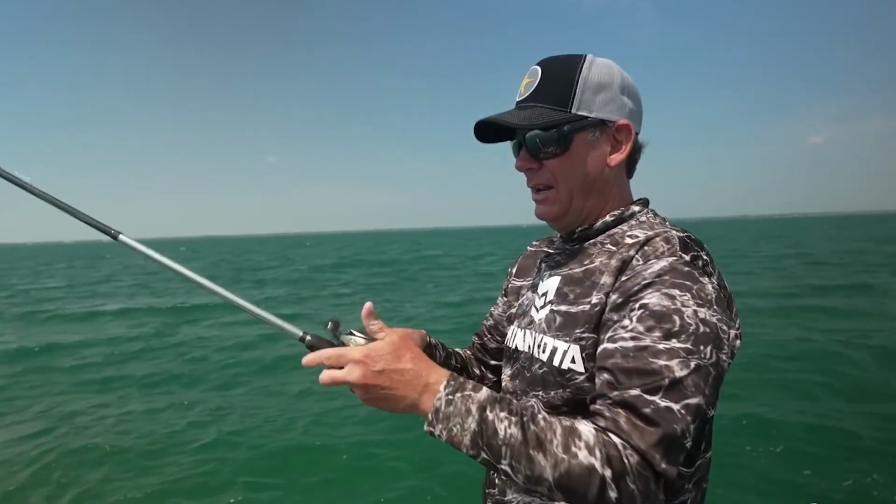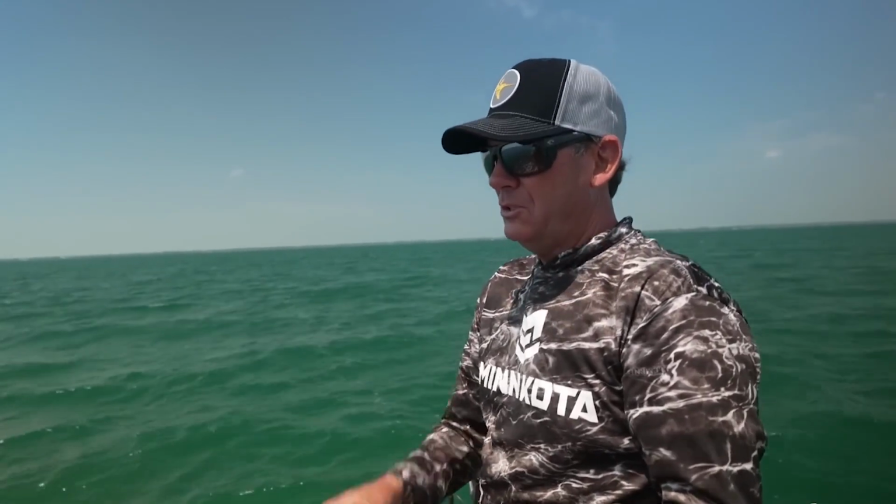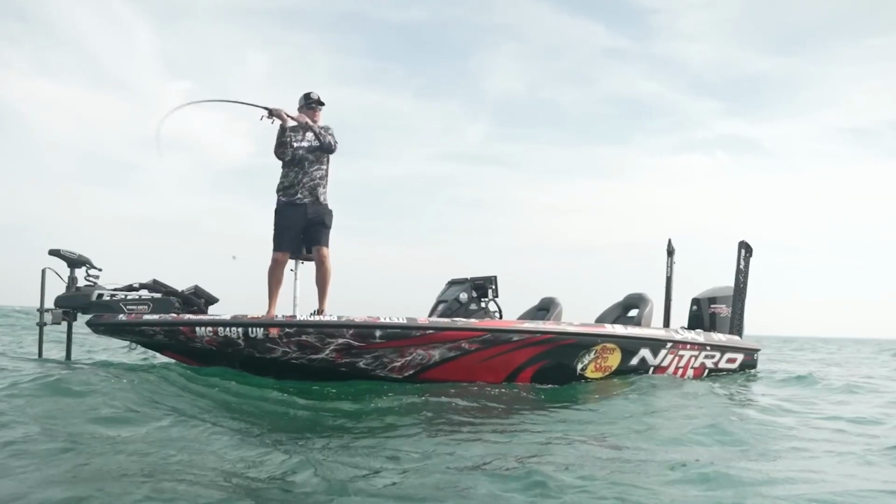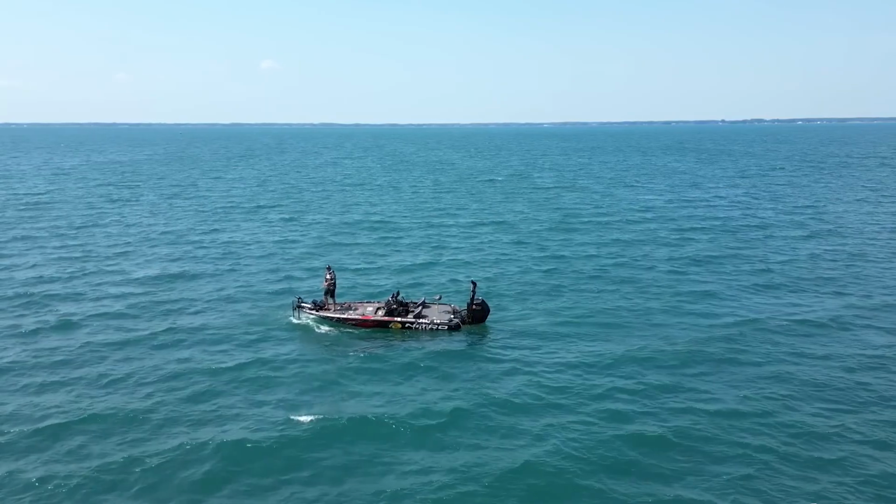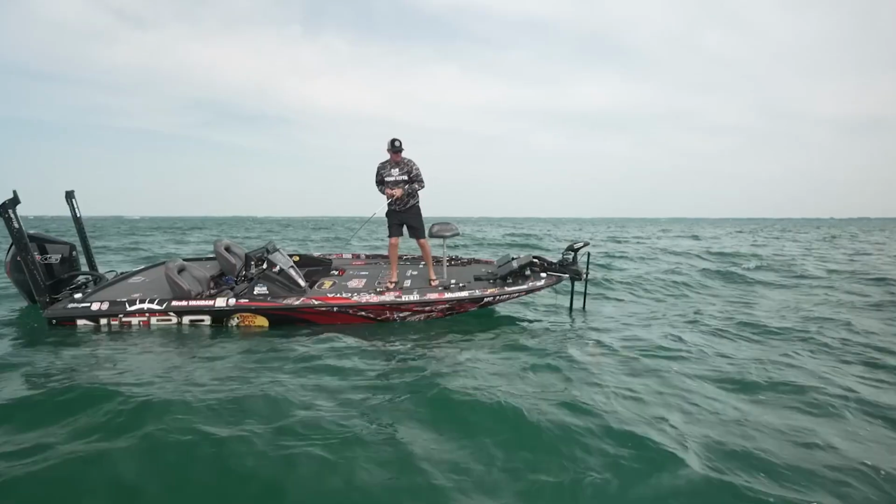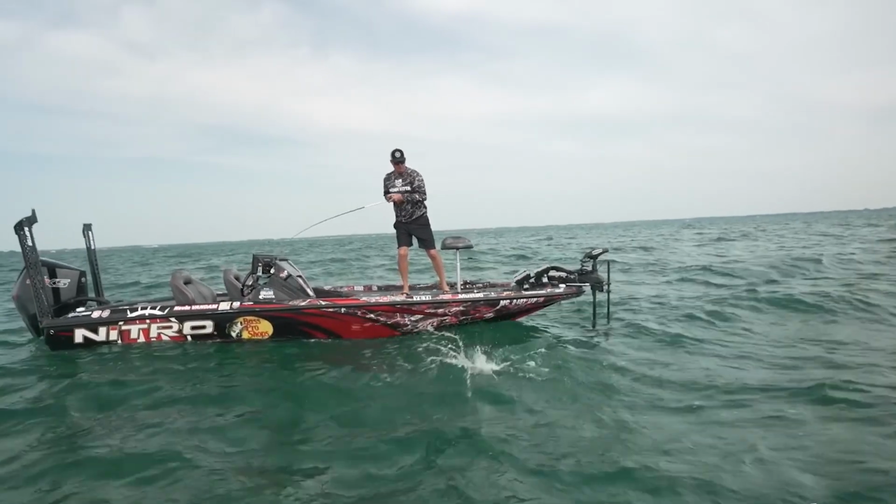Out here on these big flats, you can catch them a lot of ways. The most predominant local techniques are people just dragging a drop shot, casting a drop shot around, or dragging a tube around, and that catches plenty of fish. But I like to fish with baits that I can cover water with. It's vast, huge flats out here, and you've got to find them. You've got to be around them before you can catch them.